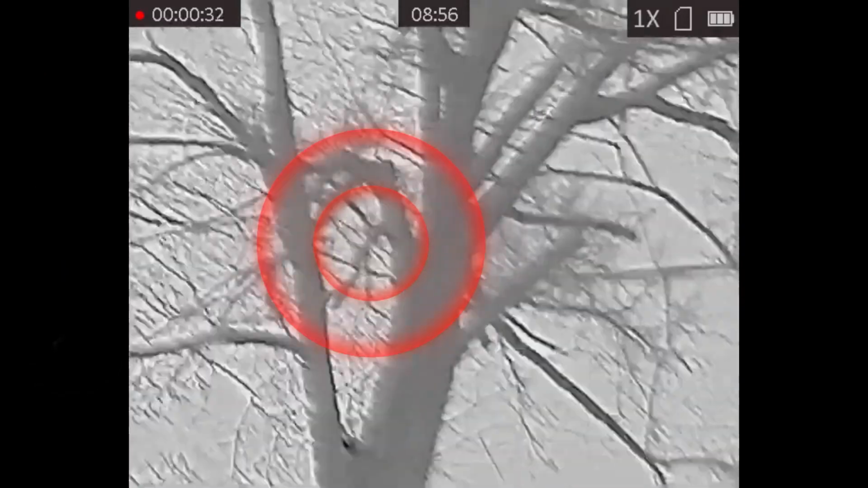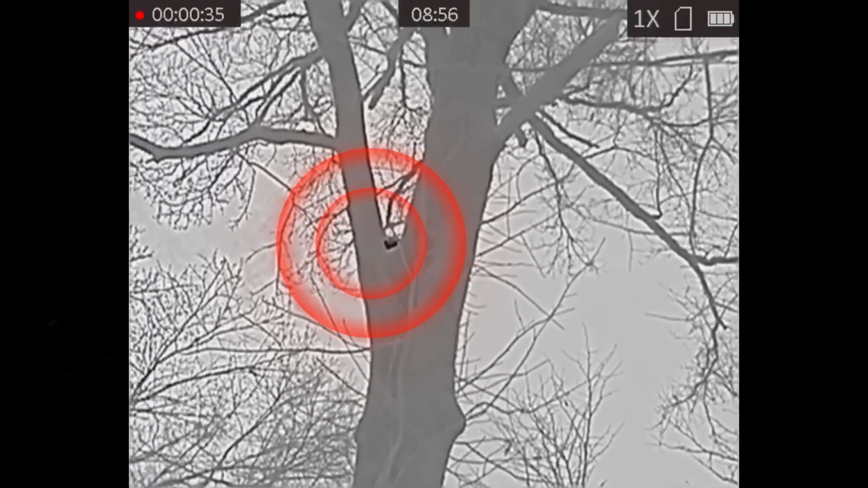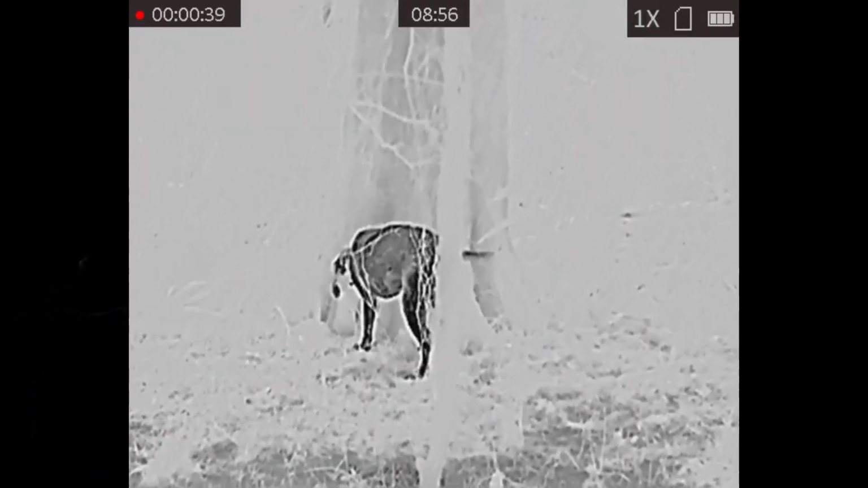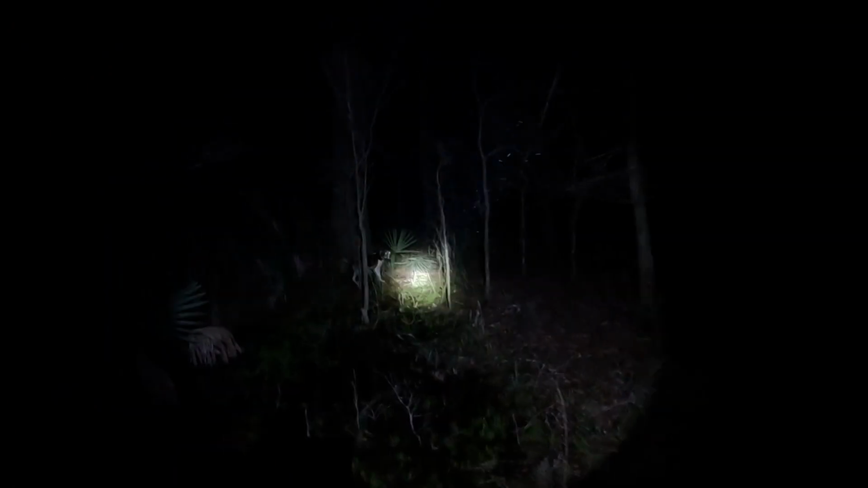Good girl, Gypsy. There he sits right there. That's what he looks like in a tree, y'all. There's the dog. Speak to him, sis. Good girl.